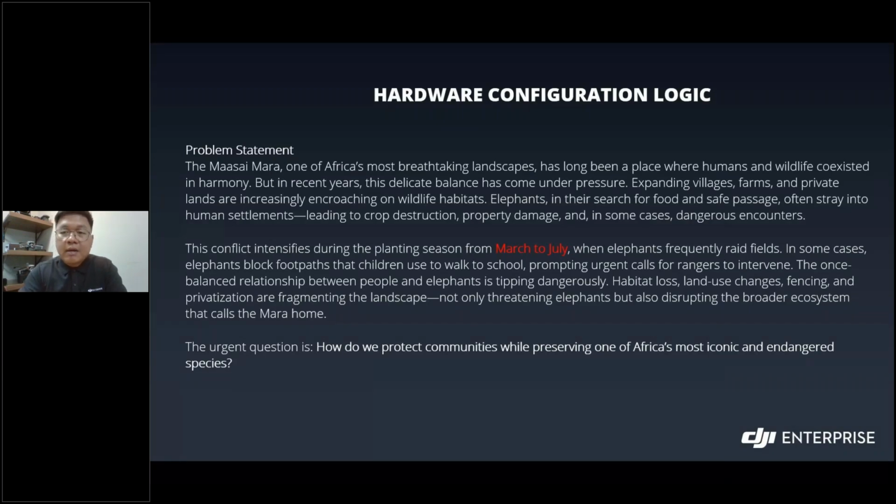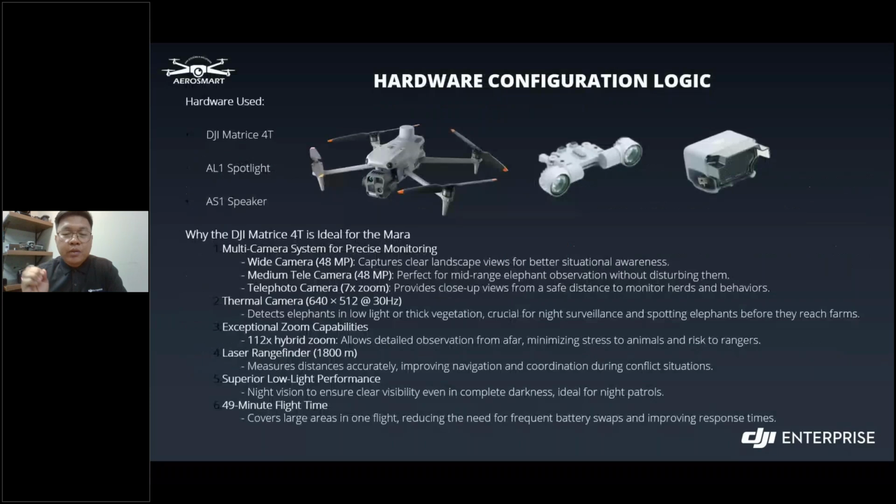These conflicts intensify during the planting season. From March to June, the elephants are blocking school routes in some areas. Habitat loss and land fragmentation are threatening not just the elephants, but the entire ecosystem. The key challenge here is how do we protect communities while safeguarding one of Africa's most iconic species? That's where thermal imaging drones come in.